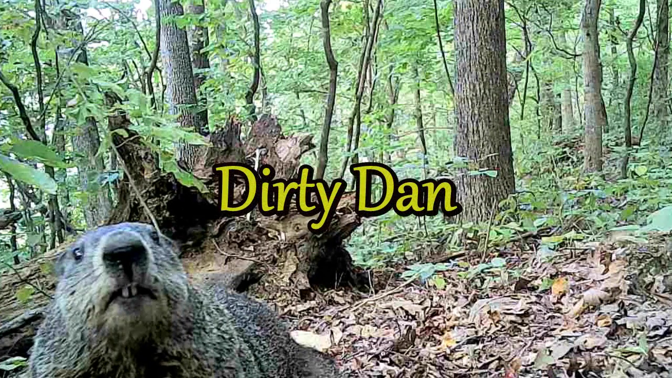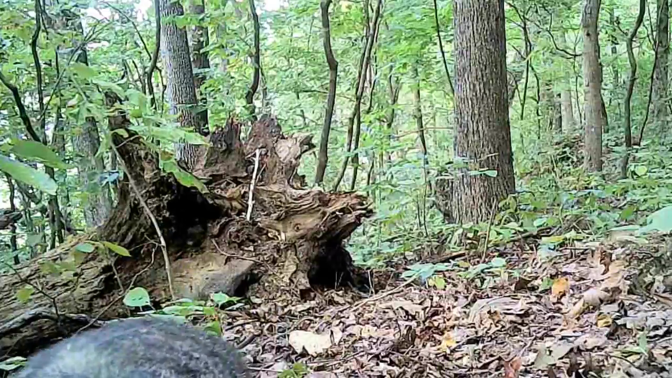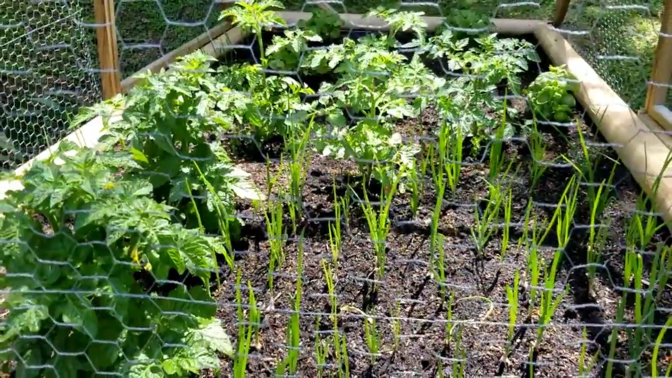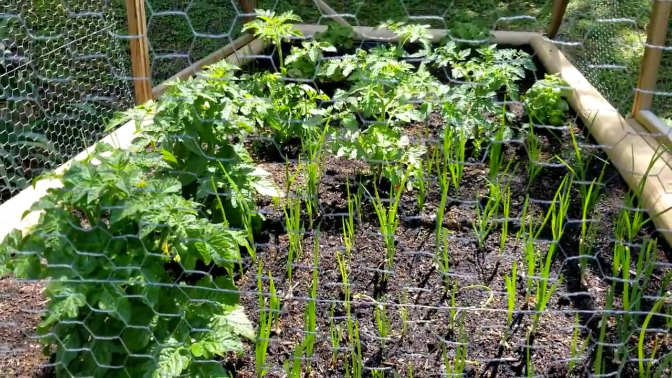Hello, I'm Dirty Dan. Some call me a whistle pig, even a woodchuck. But here in these East Tennessee hills, I'm just a groundhog. And I mosey around here, and I love vegetable gardens. But there's none in my range, so I just stick to the old woods.